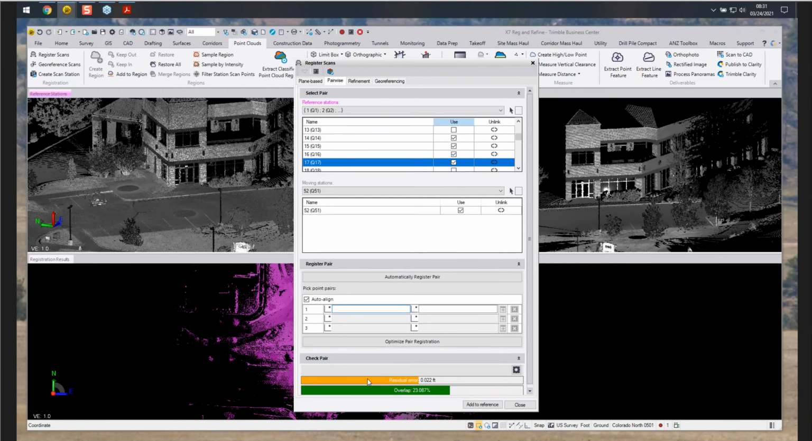So these are check pair guidelines. They're not the message presenting you with, hey, this is the result we have, this is good or bad, just the end result. These are guidelines giving you, okay, is it fitting well? We have residual error in the orange. We have 20% overlap, we got green. So we have our little caution message.